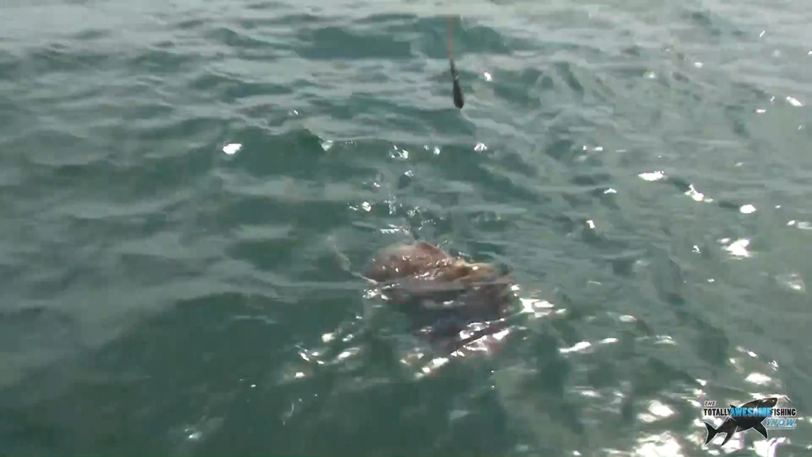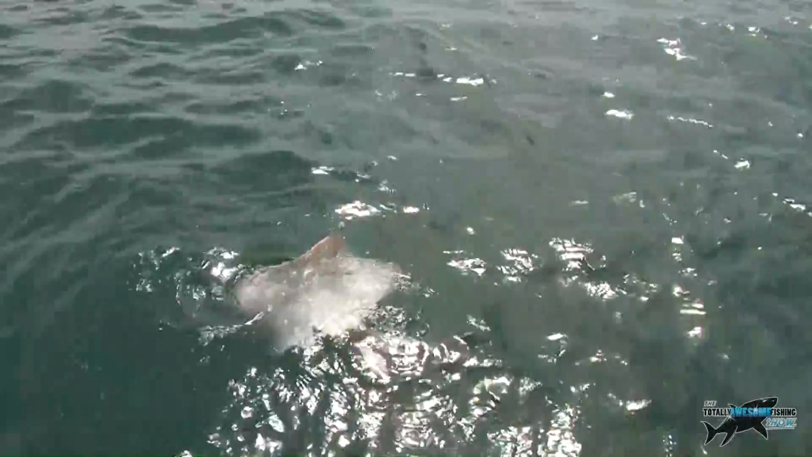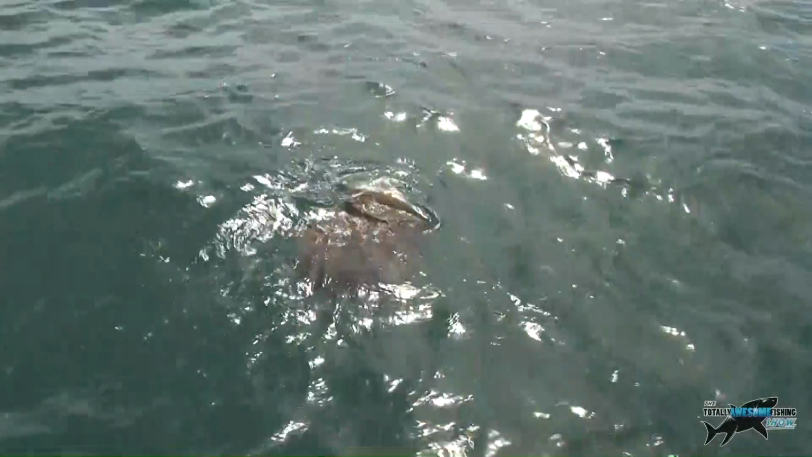Oh no, it's an undulate. Really nice undulate ray. That's a good fish, that's a nice one. He must have come up on that chum. Right, let's get him in the boat, get a picture. Fish number 1, nearly in the boat. Just hooked there, just lucky.